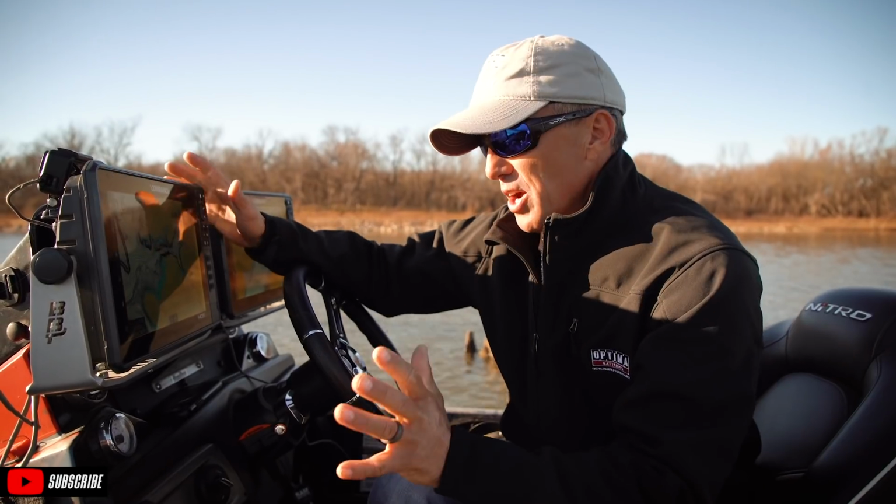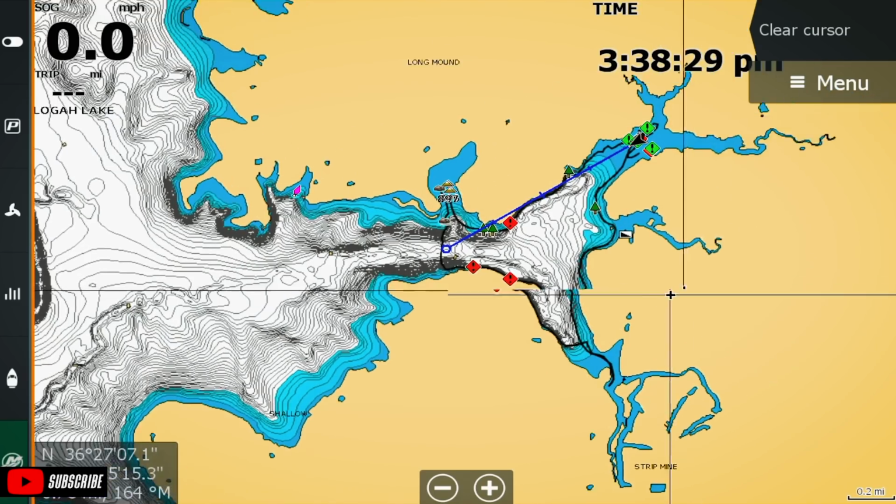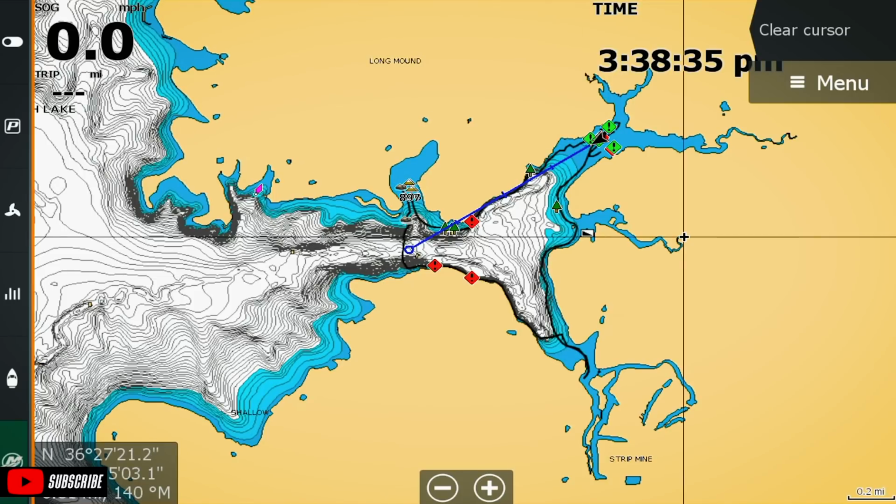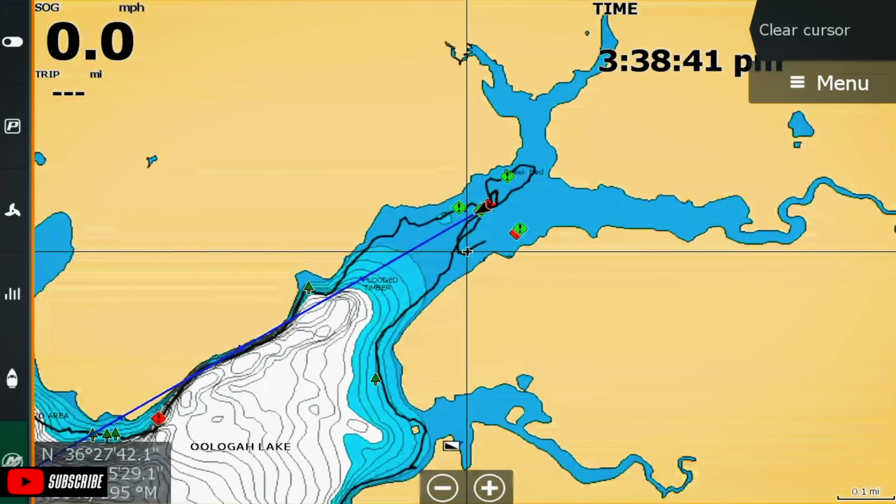All right, so as we go through this, this is what I fished. It's now 3:38, you can see right here on the screen. So we started at 11:30, what is that? 4 hours of fishing. We put in at that boat ramp right there, and if you zoom in right here, I actually didn't start my trail too early.